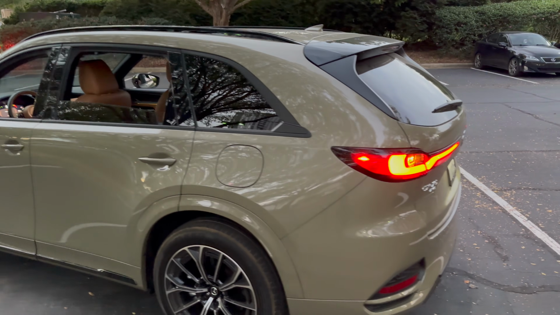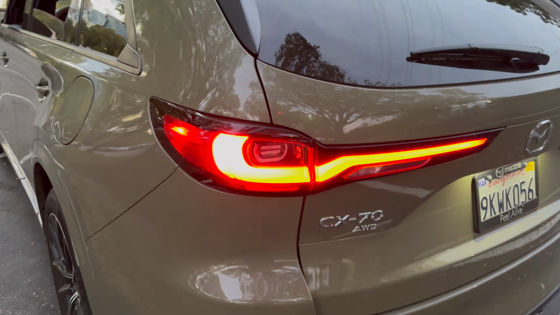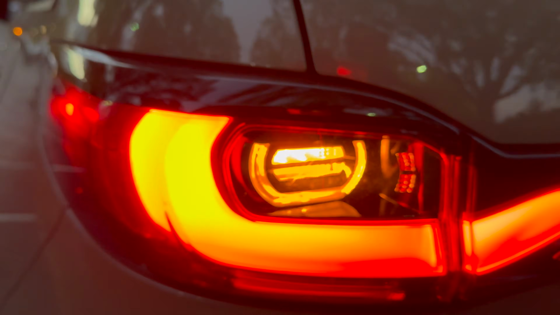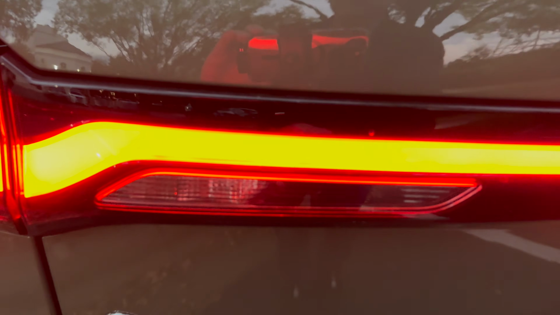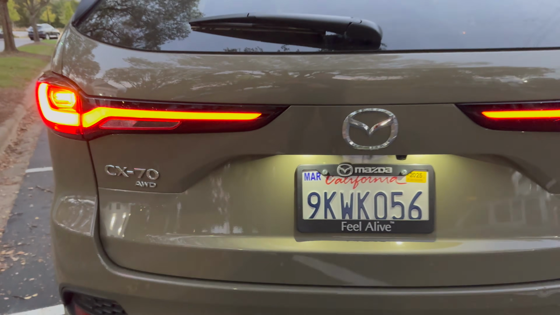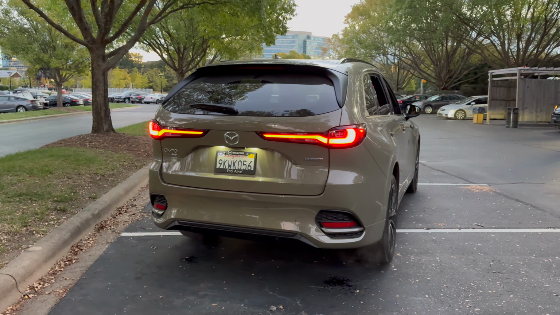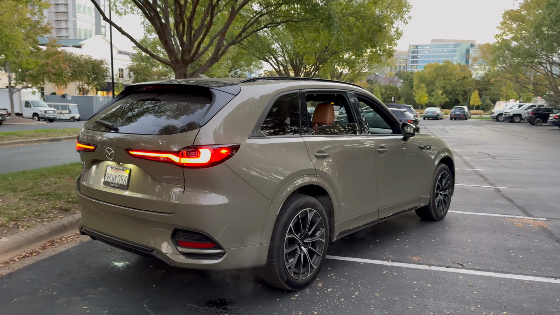How about these LED lights at the back? Look at the little shutter on the turn signal. Da-da-da. It's like ESPN. Da-na-na, da-na-na. So this is not orange, it's red. As we get closer to it, we'll see more red color. Yeah, those are all red except for the turn signal, which is orange. It's beautiful from the back, the side, and the front.